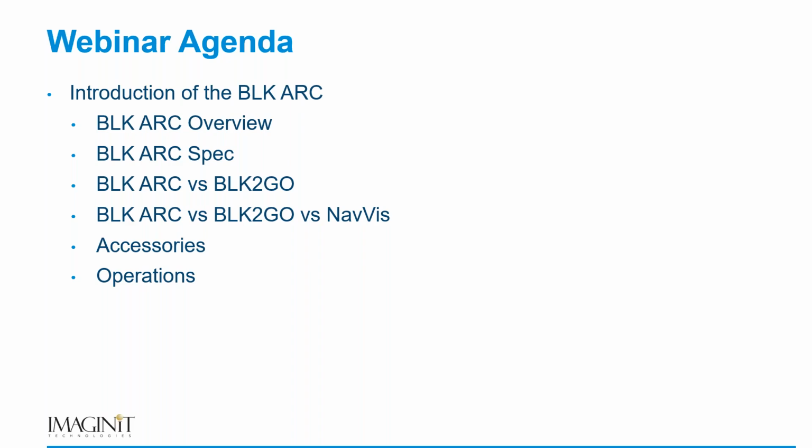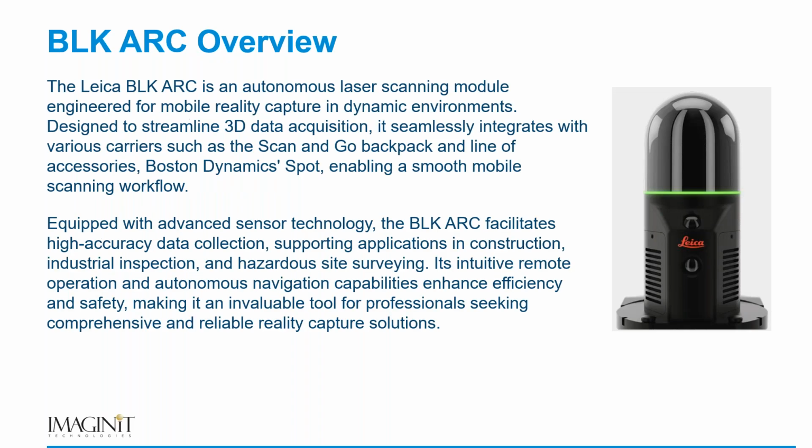Then we're going to look at not just the scanner, but the accessories that go with the BLK ARC. There are a variety of accessories that you can use to scan smaller projects, bigger projects, or what have you. All right, let's give a little bit of an overview of the BLK ARC.